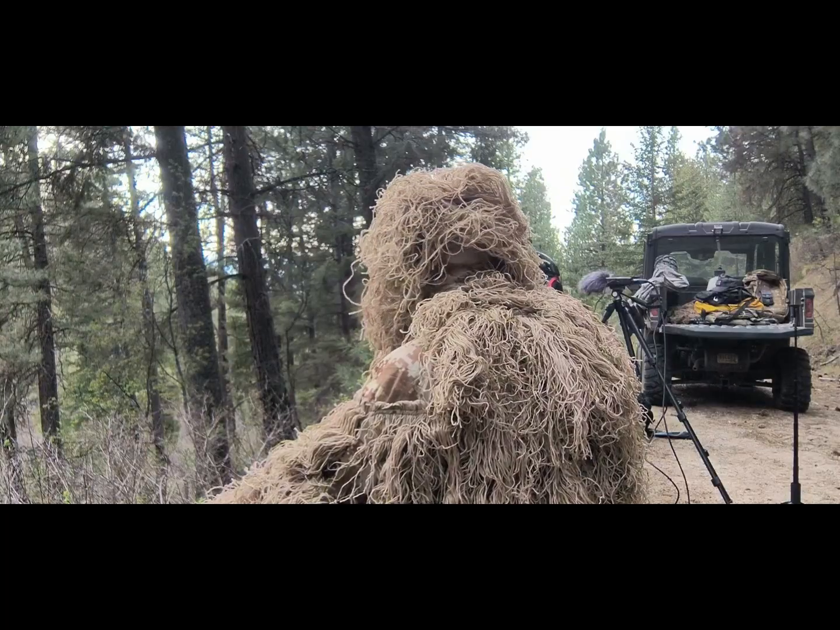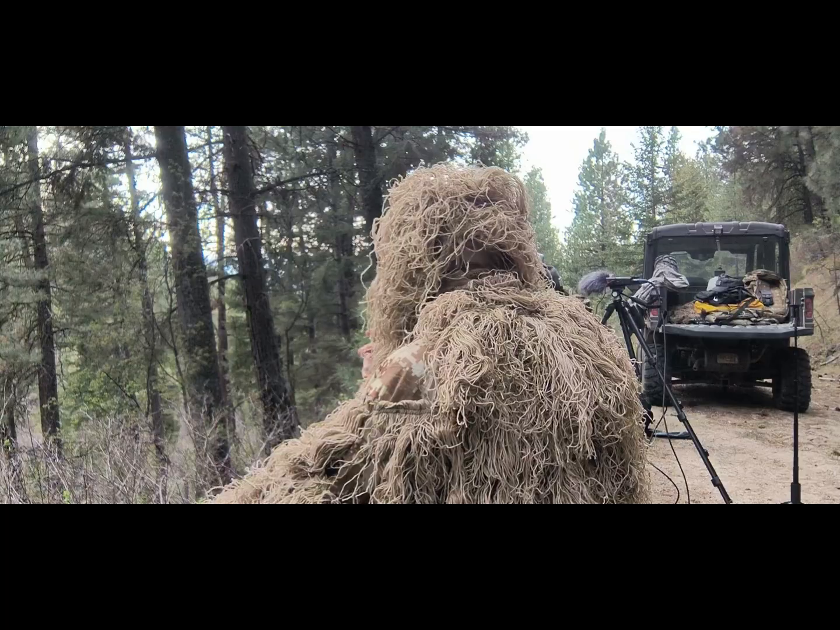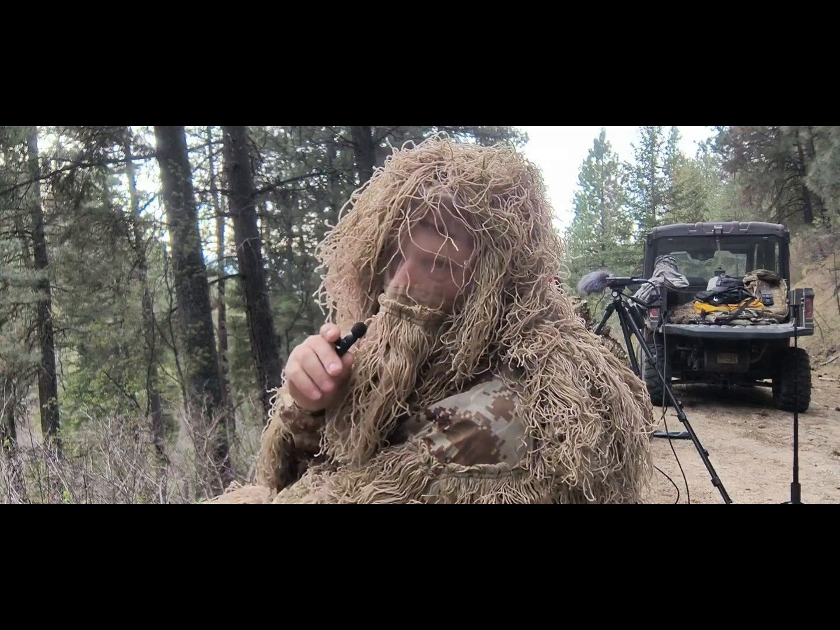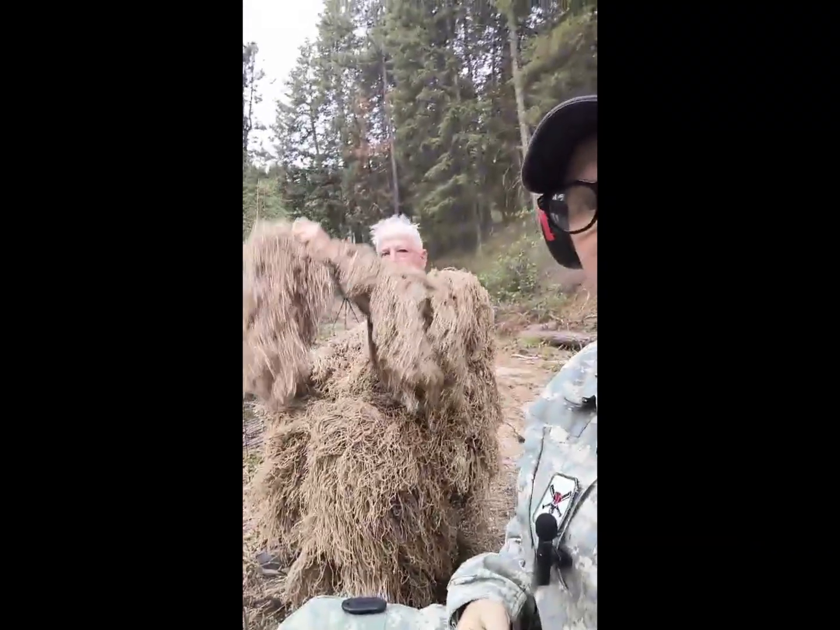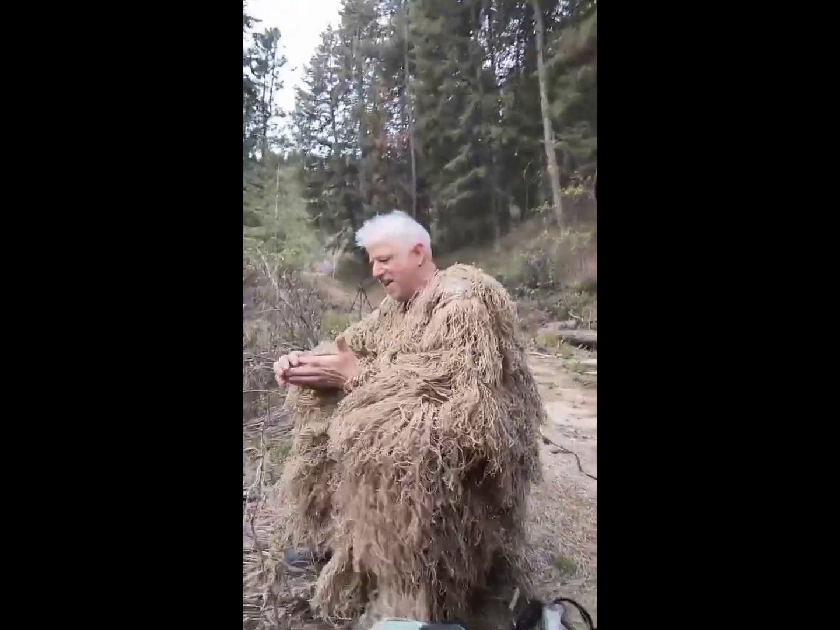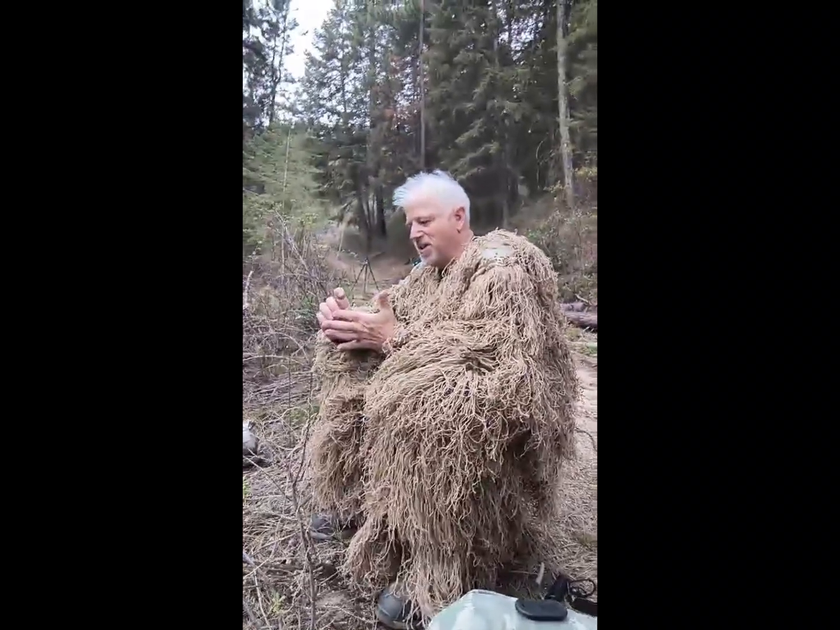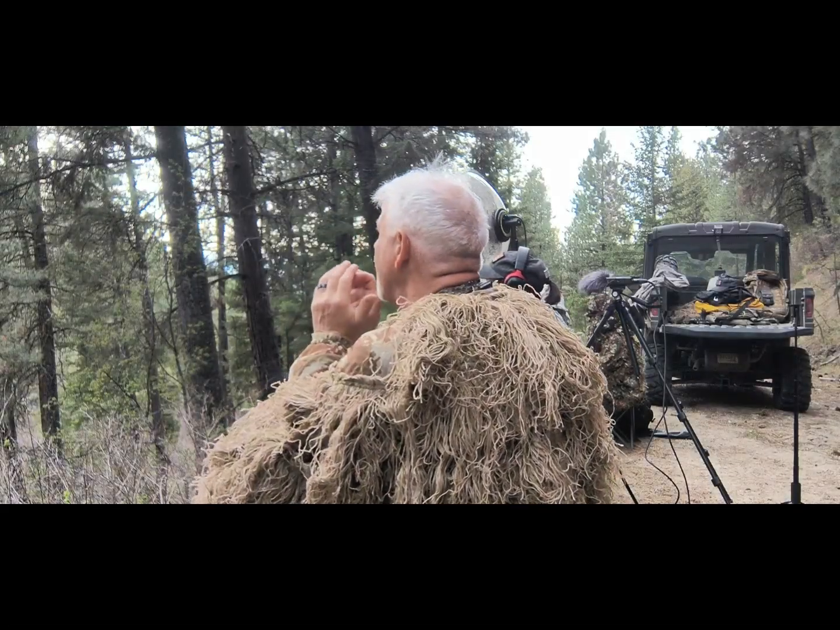I'm going to try to find a couple of rocks. We were supposed to grab some good ones back at camp, but Carrie forgot them. I'm sweating. Oh, it's not Bigfoot. Look, it's Grandpa. It's just me with stickers in my fingers. Ow. Okay, I'm good now. Baby. Up the mountain.